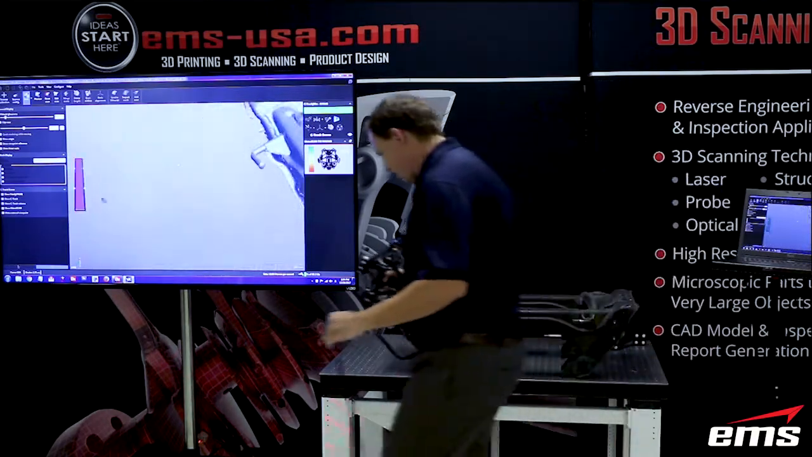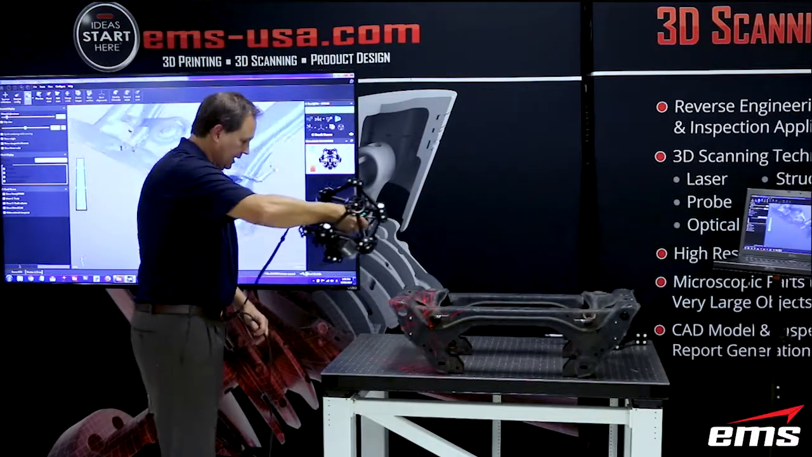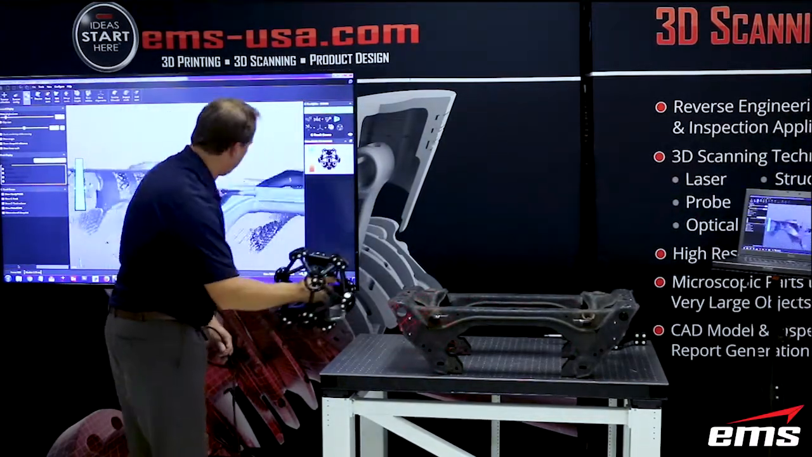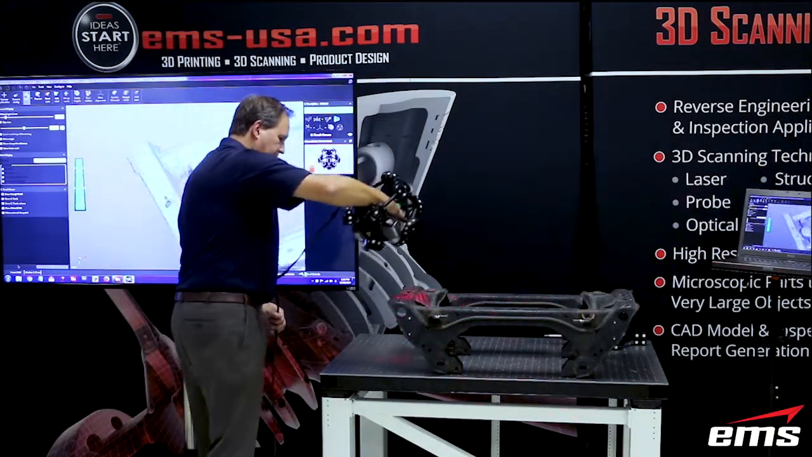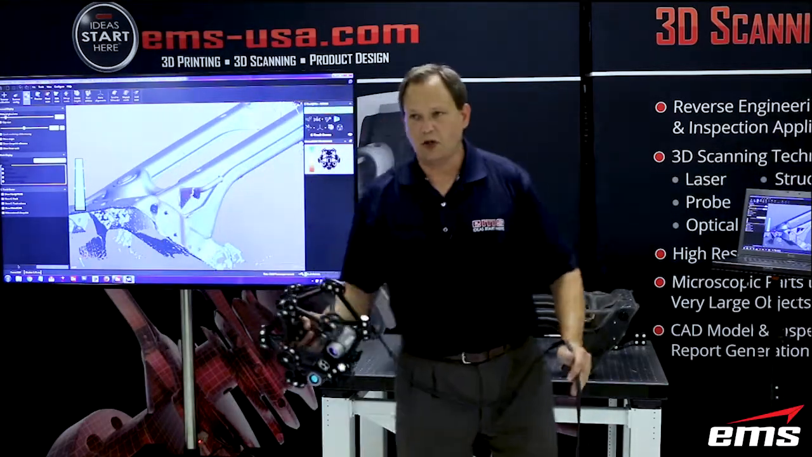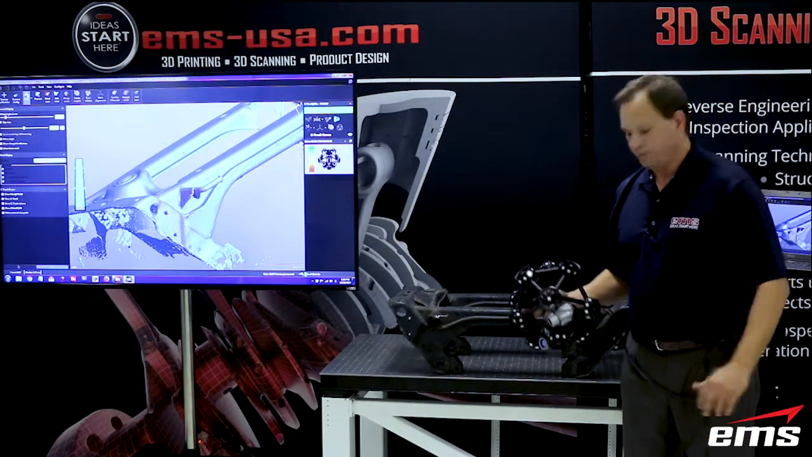Okay, but I can start and stop anywhere. I can walk over here and continue scanning. That's really the nice thing. Basically anything in this volume I can scan, so I can go wherever I need to go to scan this. Okay. Now we're in what's called static mode. This is fine if I want to set something up and scan it.